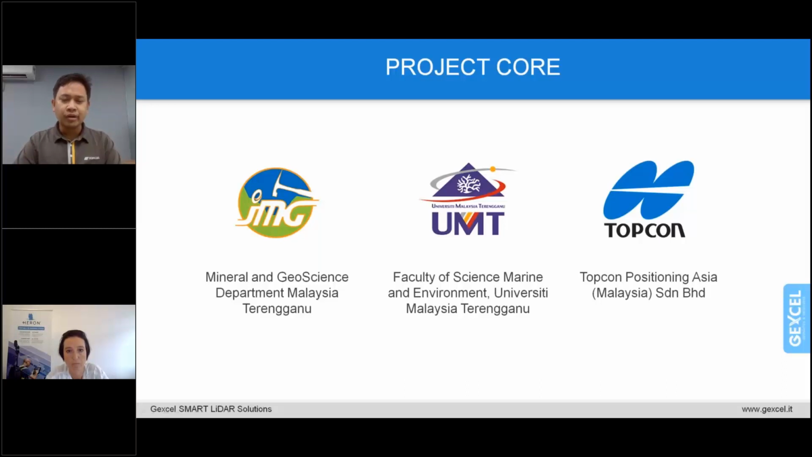Bewa Cave is part of the Geopark program, where University Malaysia Terengganu is one of the scientific committee members. With the technology that we have, they saw that it is a good opportunity to implement this technology in their research, and we have already collaborated with them to make it a successful program.